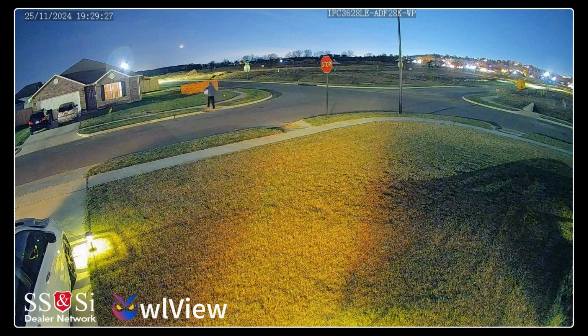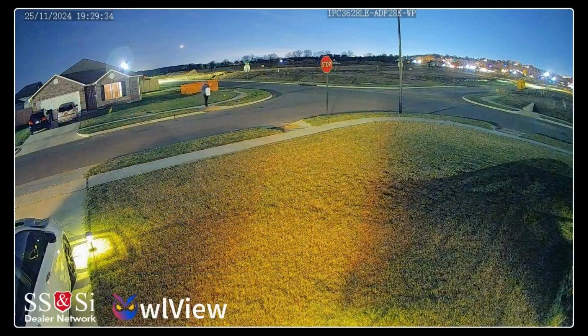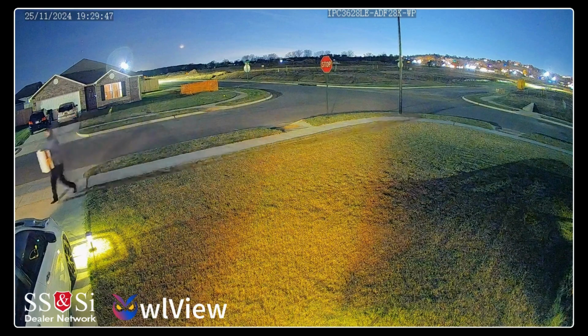You said we have footage of the competition. Yeah, we've got 2 others. One using similar nighttime color tech, the other's infrared. Classic infrared. Okay, so lay it on me. What are the big differences we're seeing? So first off, the OwlView has a lower lux value. That's a measure of light sensitivity, basically. Lower means better in the dark. So when it's really dark, that's where OwlView shines. Big time. The other color camera, not even close.